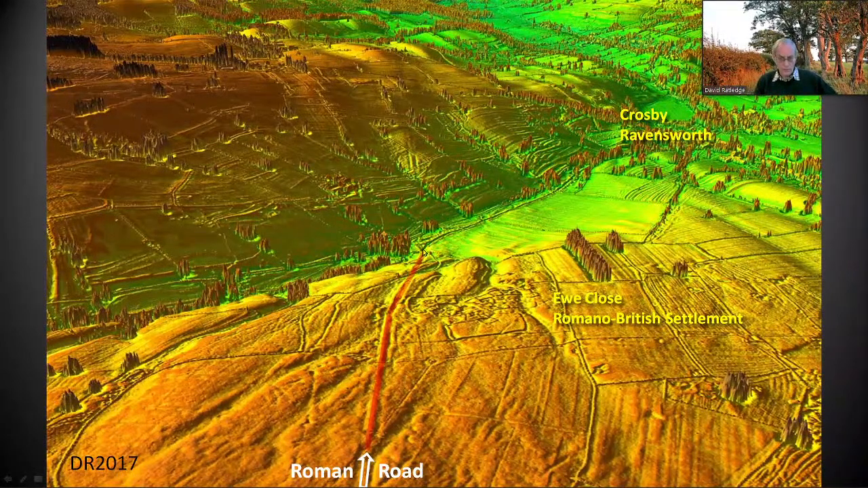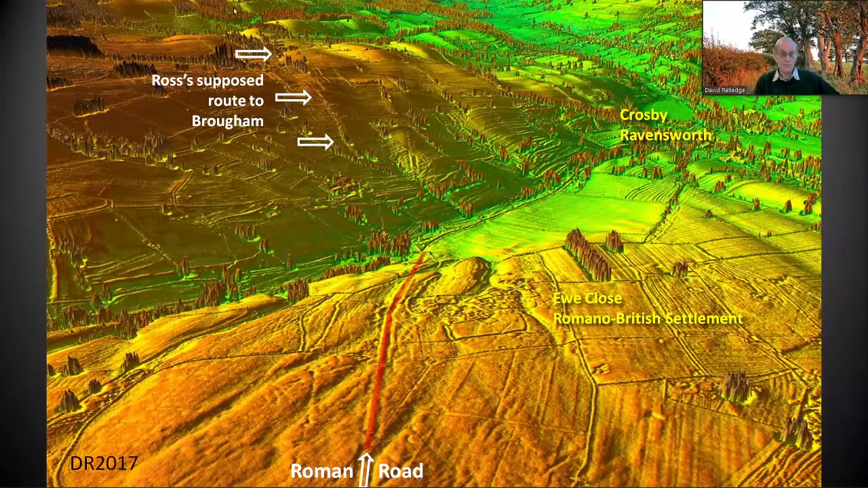And that's where the problem started, at that stream. There was no real good evidence for where it went after that. But in the 1920s, Percival Ross, largely on hedgerows, managed to get a route to Brougham, by the way, it's pronounced Broom, and into Penrith. And that was the route that's on the maps, been in books for 100 years. But if you look carefully, it's there.